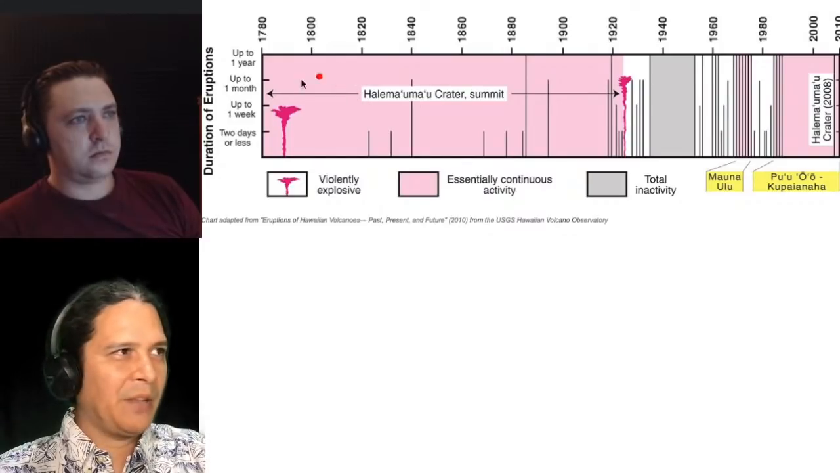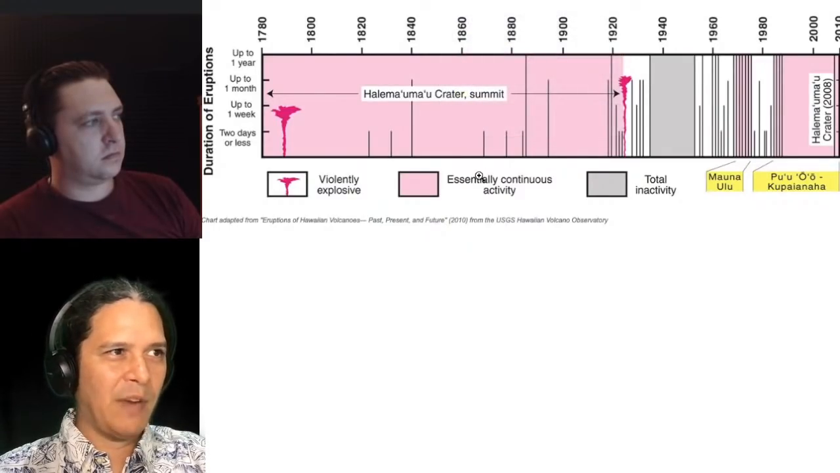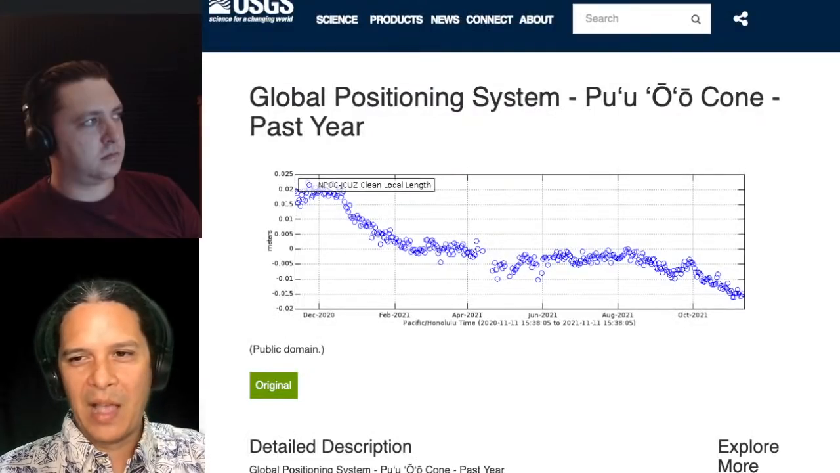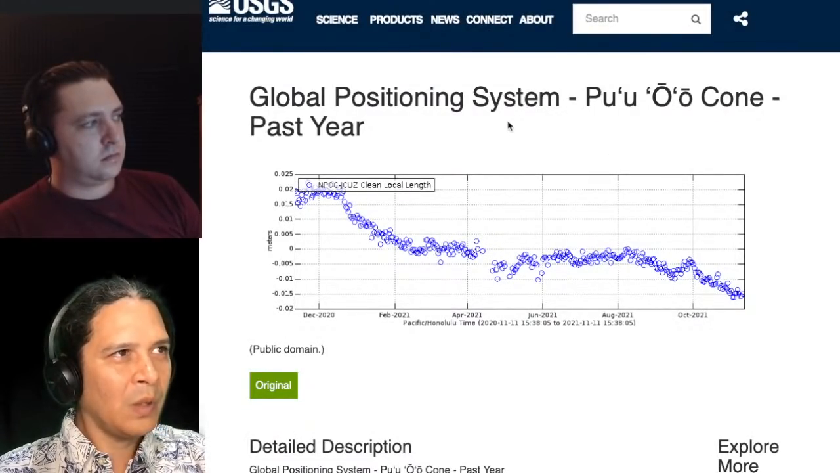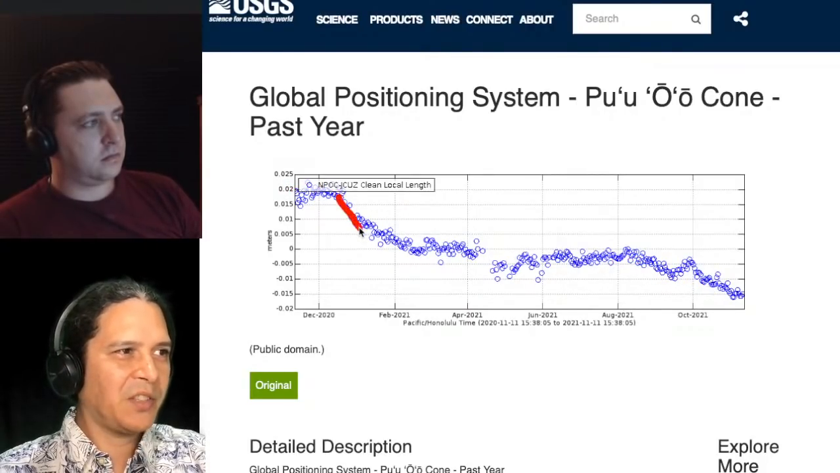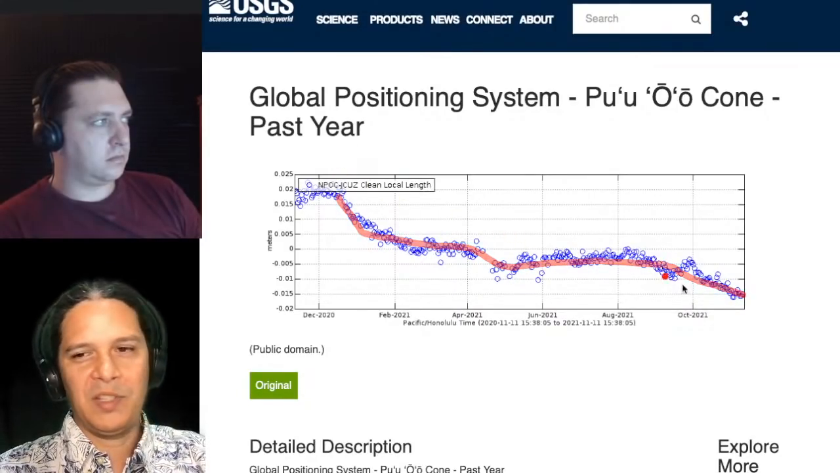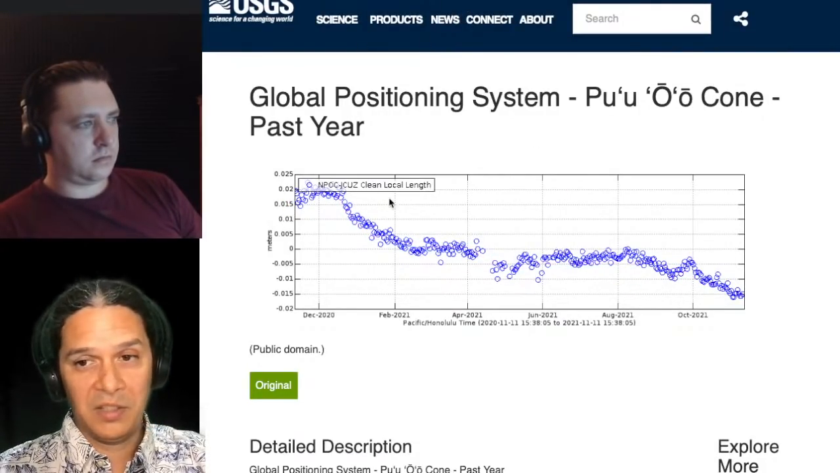We don't have any reason to believe that anything like that is happening now, and we can still be fairly assured in the events of right now not indicating any change, right? We know long-term what the prognosis is, that it's bound to happen someday, but there's no sign of it happening imminently here. And just to drive this point home, here is a GPS from across Pu'u 'Ō'ō over the last year, showing contraction of the rift zone at that area. Sometimes faster, sometimes not as fast, but the net overall is contracting continuously for well over the last year now. So that's what the data is showing.